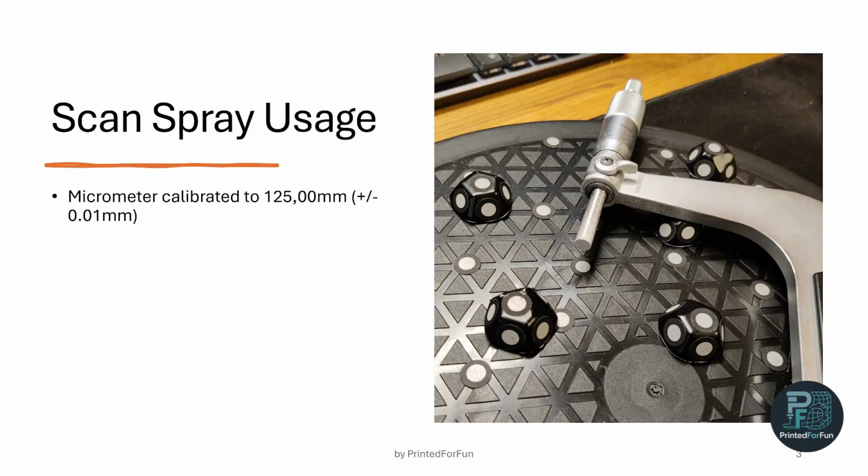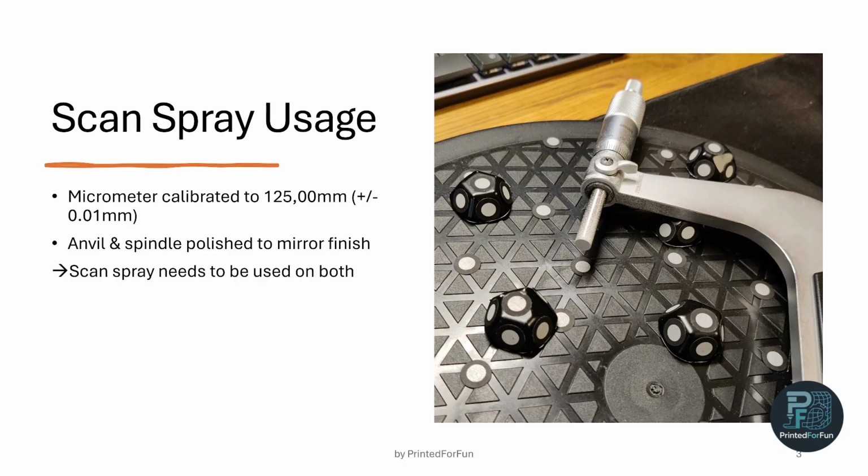So the micrometer itself is freshly calibrated to 125.00 millimeters plus minus 0.01 millimeters, but the anvil and spindle are polished to a mirror finish, so they're like carbide tips. Therefore, I need scan spray on both of them, so they can be captured better with laser scanning.